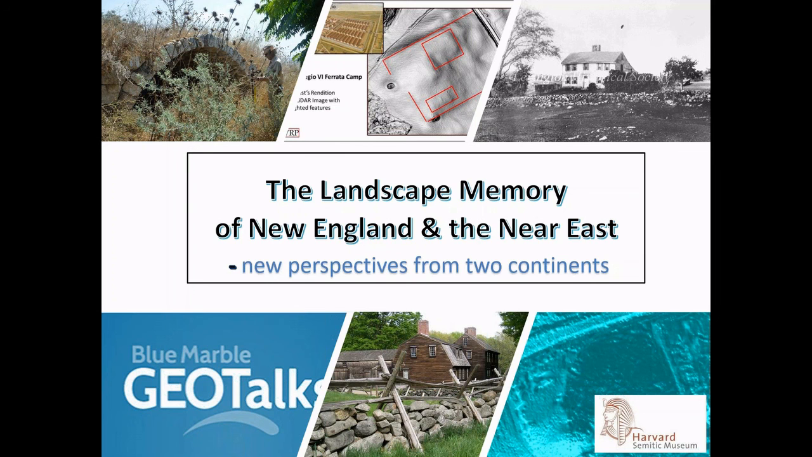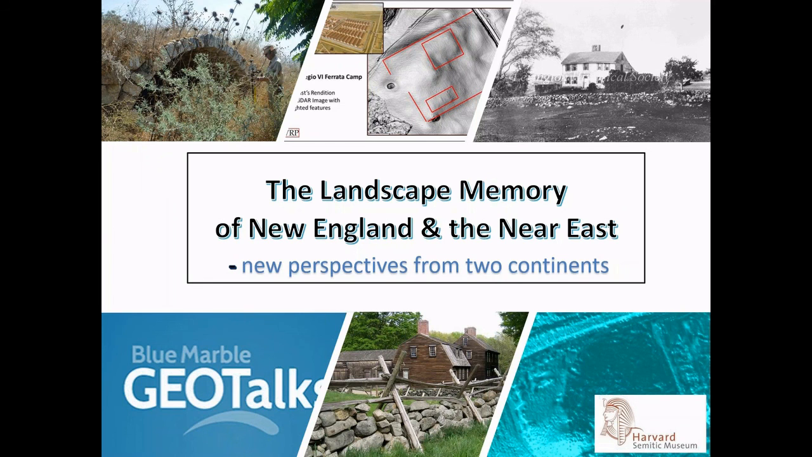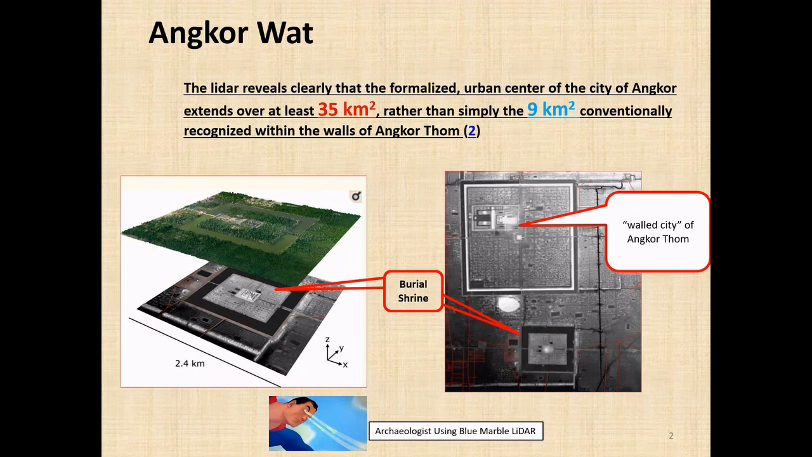Anyhow, I wanted to take a minute and start by talking not about either part of the world in my discussion, but about the importance of LIDAR for archaeology and how it has absolutely changed a great deal of the study of ancient civilizations all over the world. It has given insight into historic landscapes that was never before available. And I have two quick examples here.